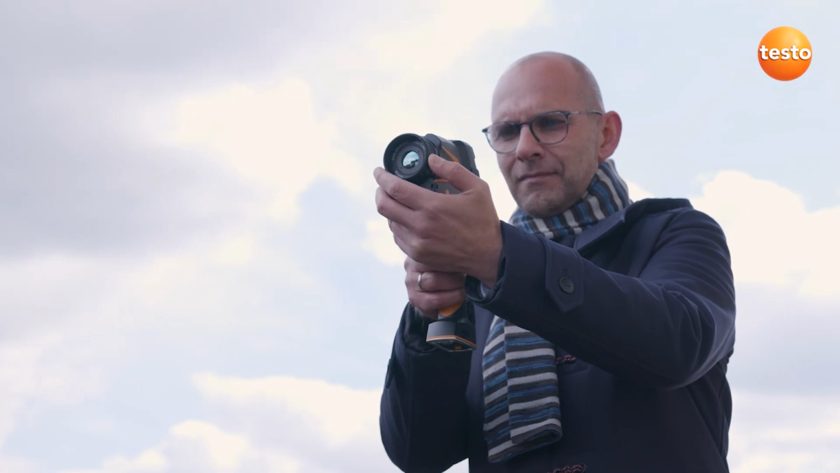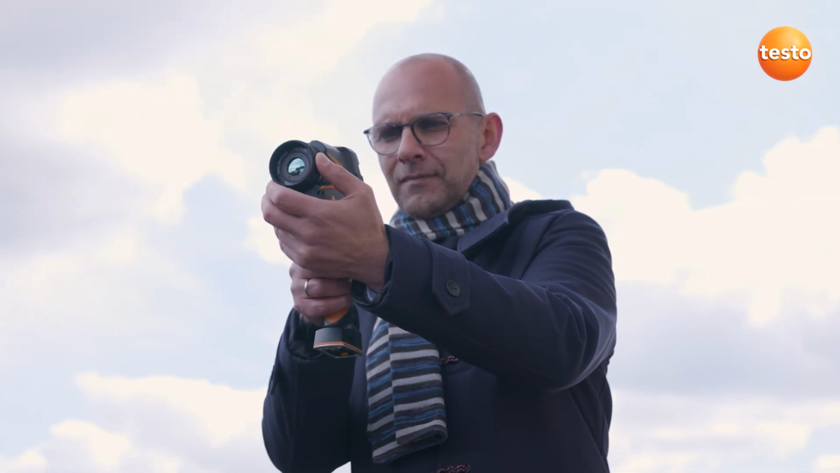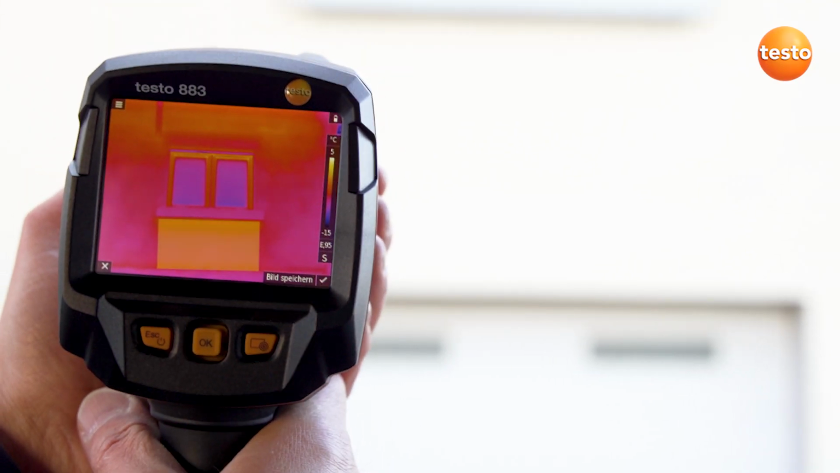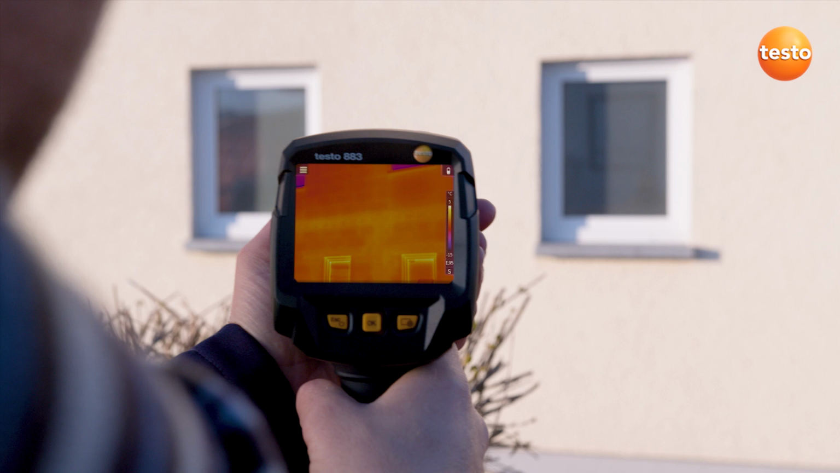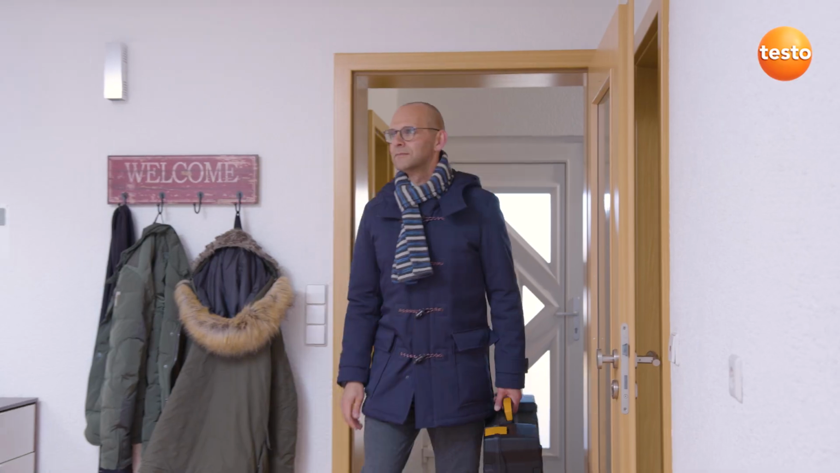So let's test which faults we can identify with the Testo 883 on the facade of this building. Here, for example, is a radiator recess. The story's flooring is a typical anomaly. That's a first impression of the faults in the outer building shell. We'll see what it looks like indoors.